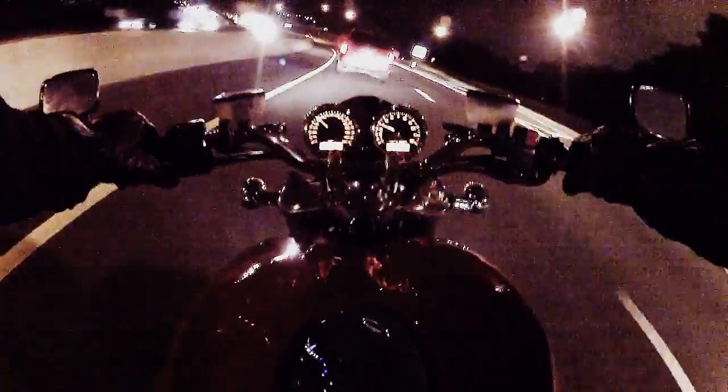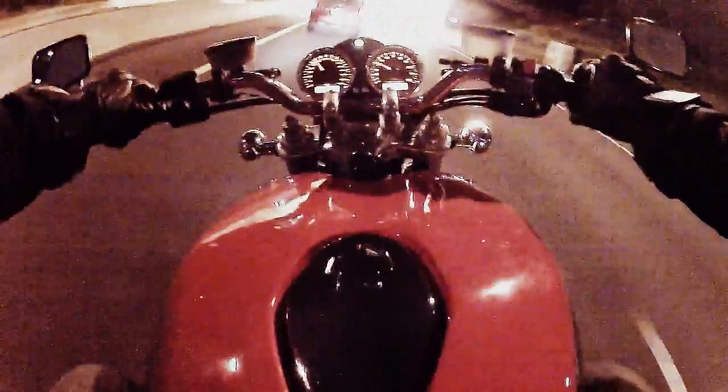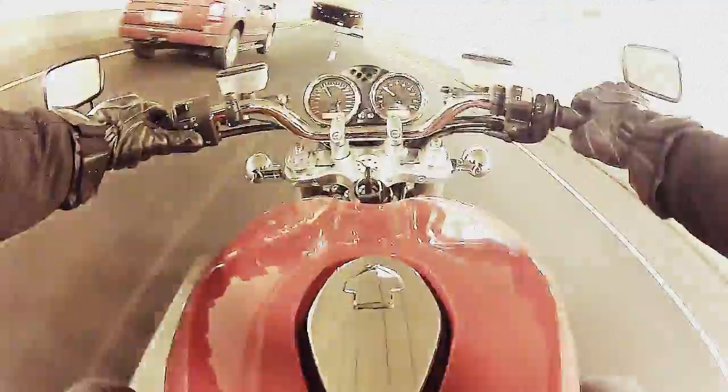Wow, just wow. Yep, DC drivers. But it was really important for this guy to get into the left lane, because God knows, he couldn't have stayed in the right.